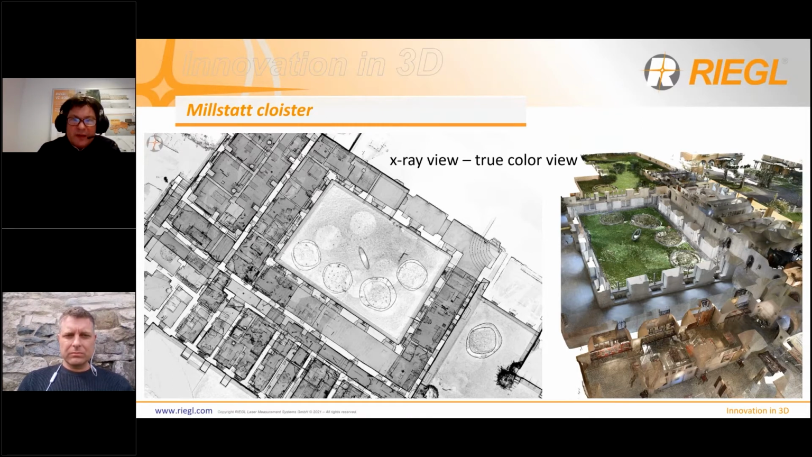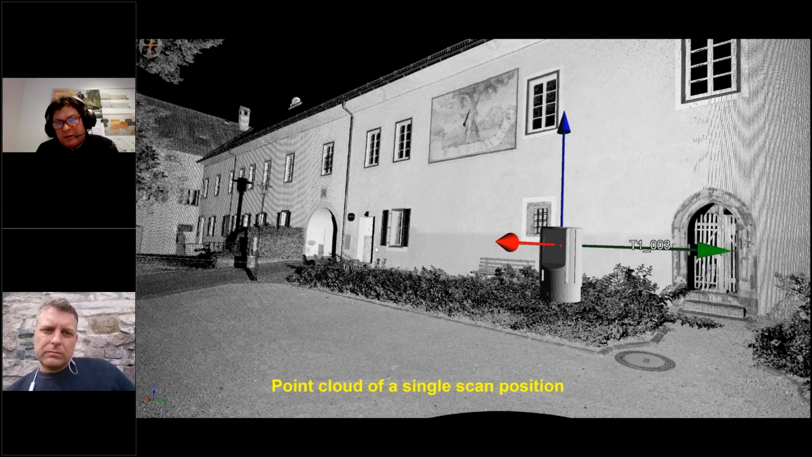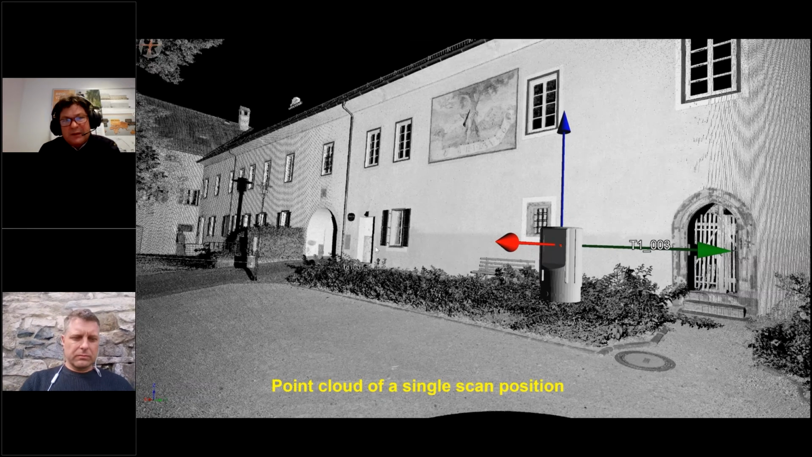So that's the project, and we want to see how it starts. That was scan position number 3. You see a point cloud of a single scan position. The gray coded image is colored by the so-called reflectance, which is an intensity, which is range independent.